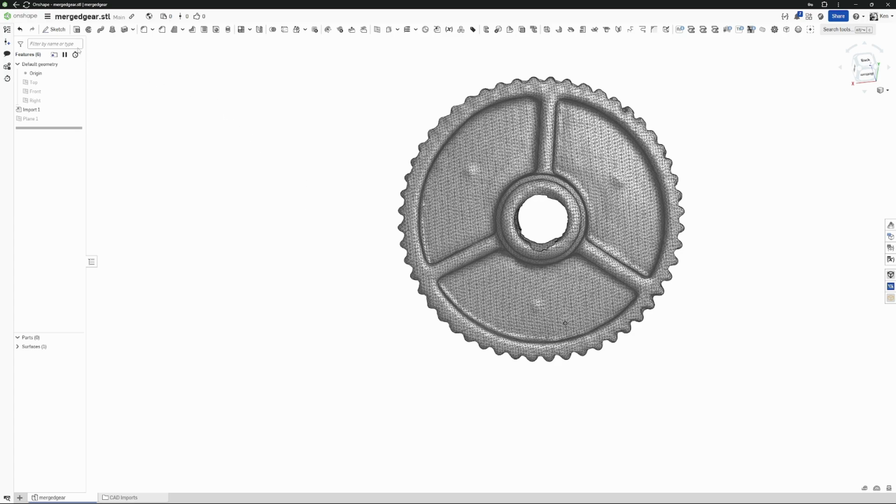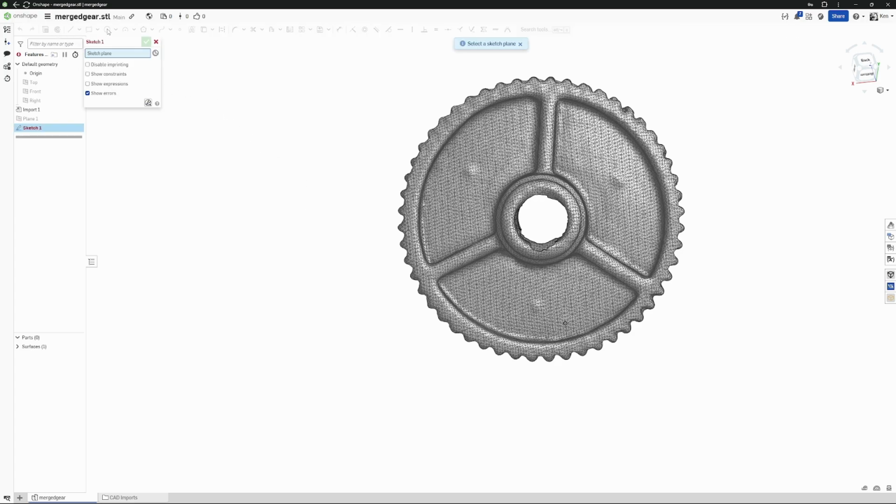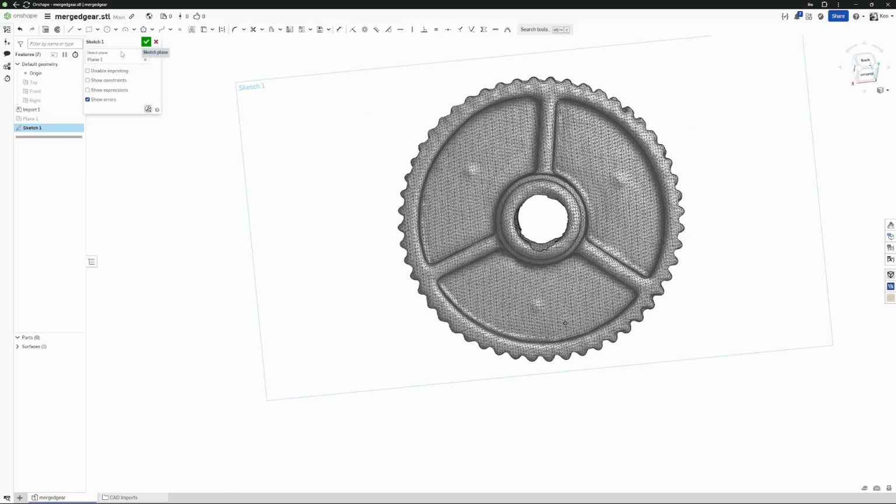But what I'm going to do now is start a sketch. So if you haven't done CAD before, you always start by drawing. And for my sketch plane, I'm actually going to use that plane 1 I just created. And now I'm going to hit U on my keyboard, which is going to enable use or project.